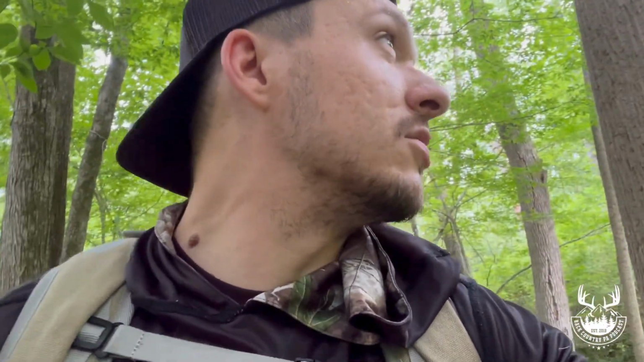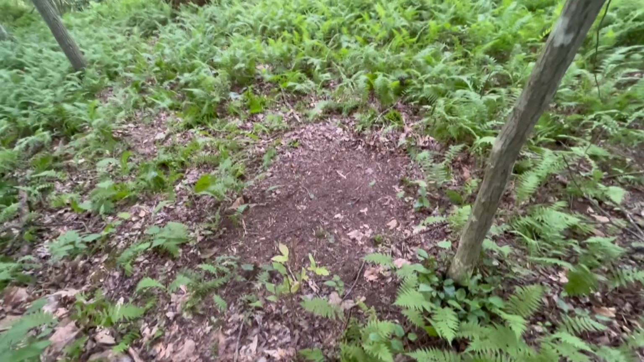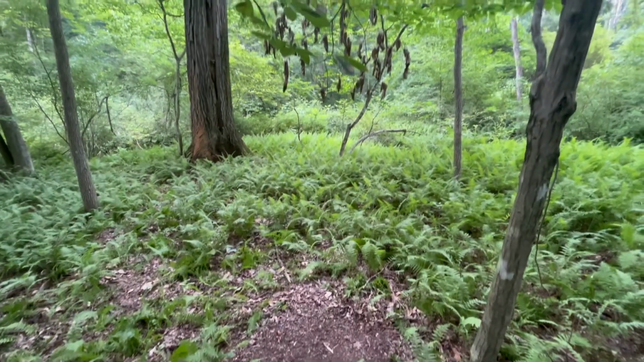But the mock scrape that I put out, actually, it's still there. So I mean, it's still being used apparently. Just don't know what's hitting it, but I'll check that probably close to the season. Just see what's there. Hopefully the big guy's on there.